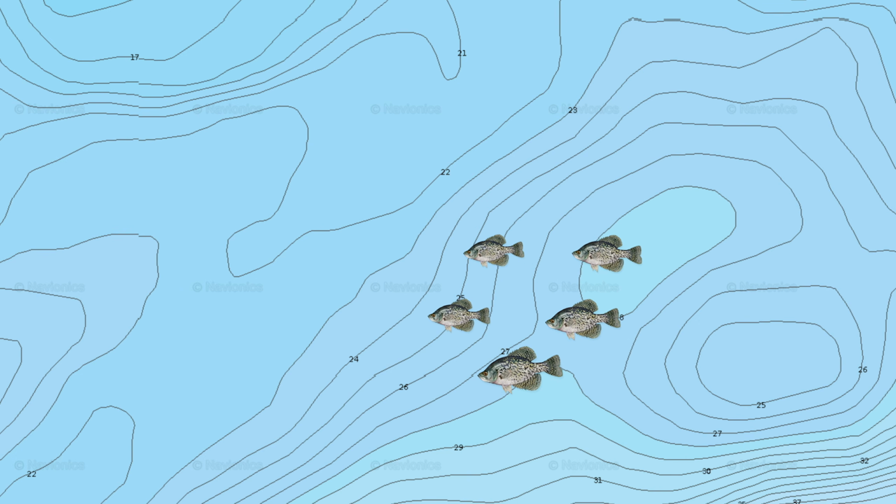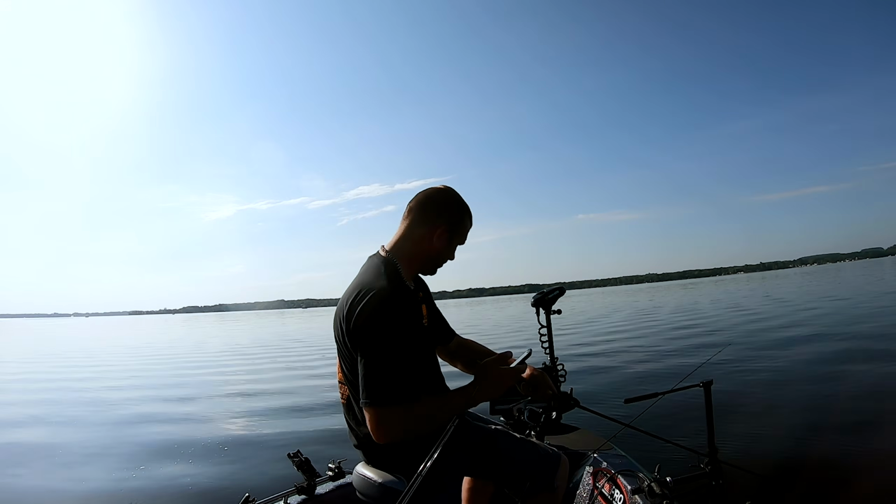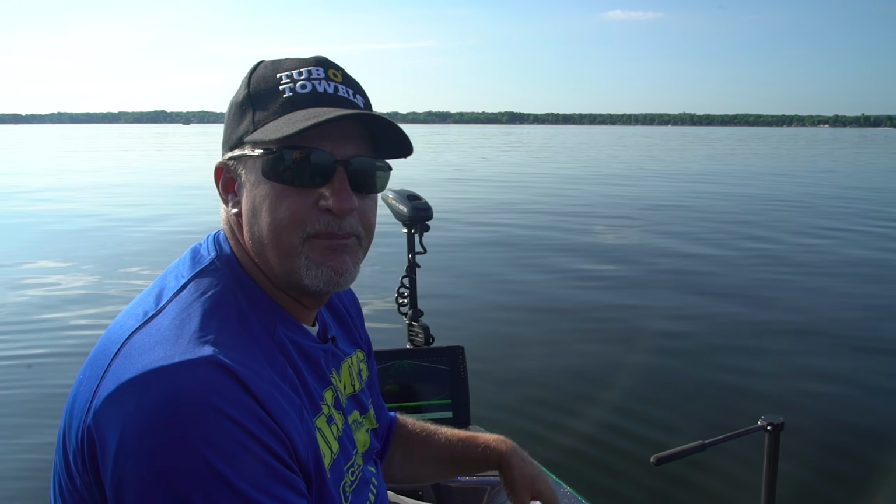Basin fish are constantly moving, and that is the key. Don't get stuck in one spot. Keep it moving. Like I said, these schools might sit around for 5 minutes or they might sit around for a half hour, but that's about max, and they're gonna keep pushing.